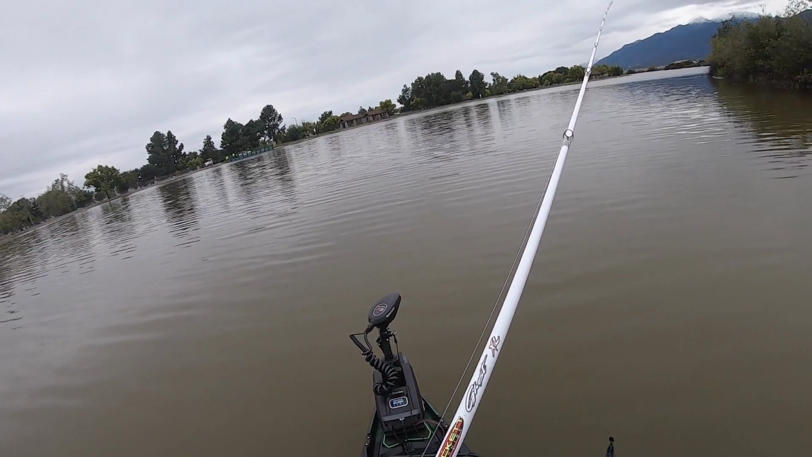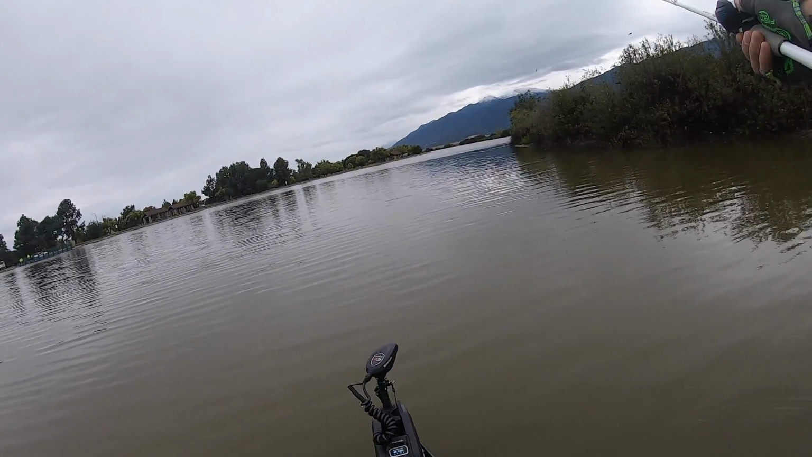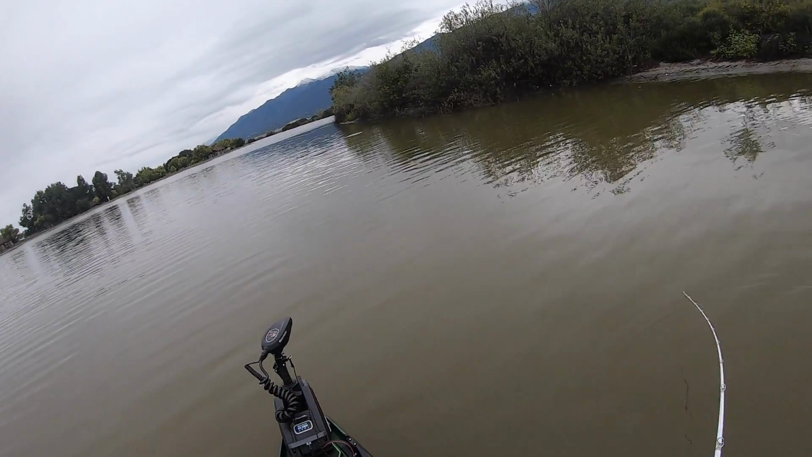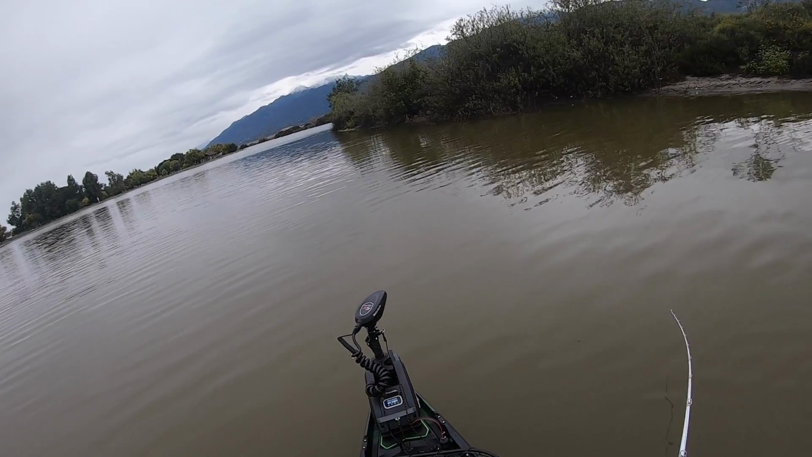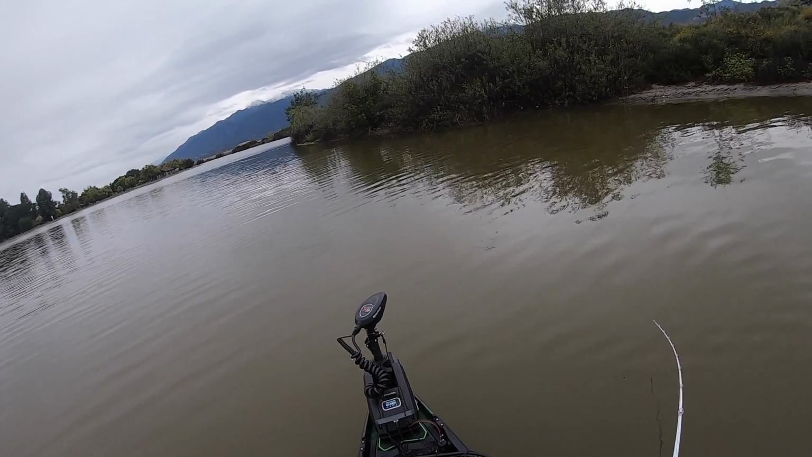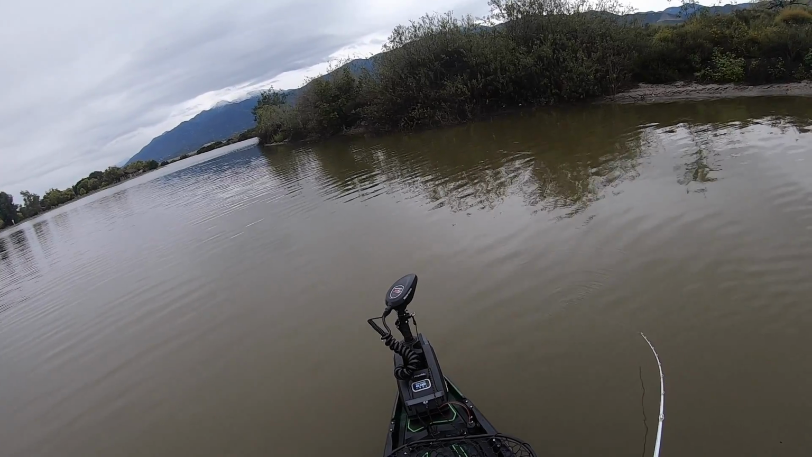All right, well, there's about 6 inches of visibility. Got the black and blue jackhammer on with the green pumpkin paddle tail swim Zako. I'm just gonna start covering water. I've never been here before, so we'll see how it ends up.